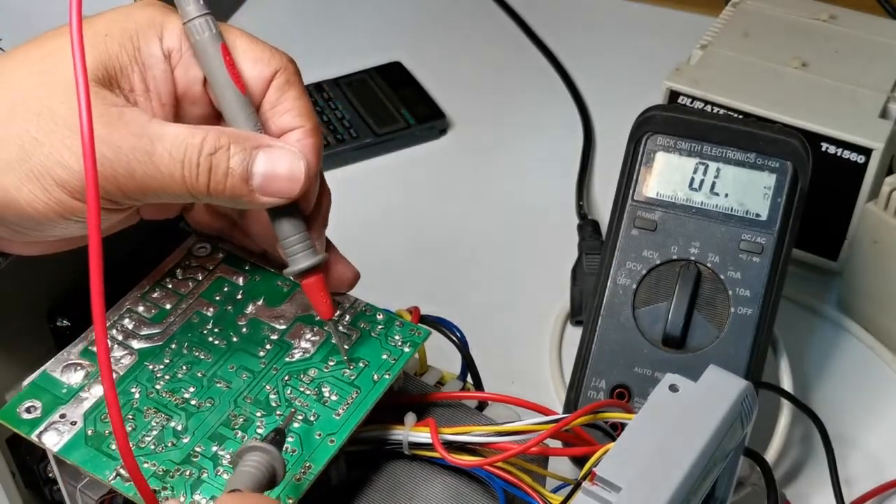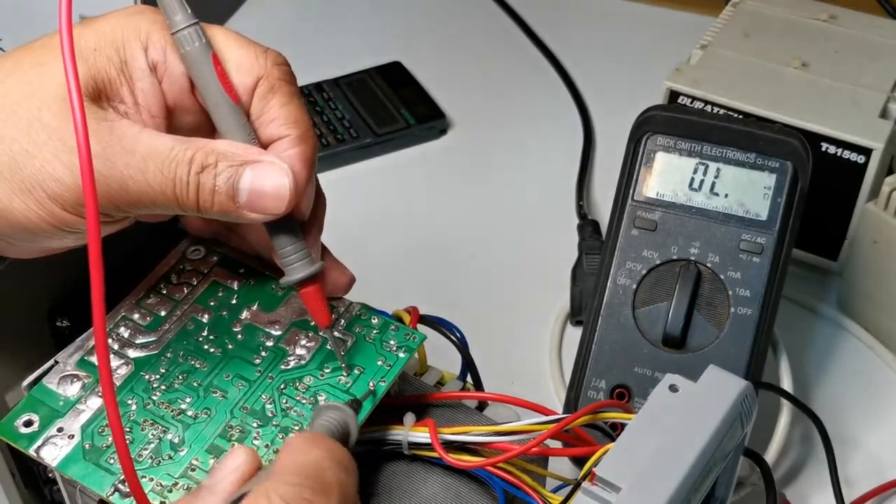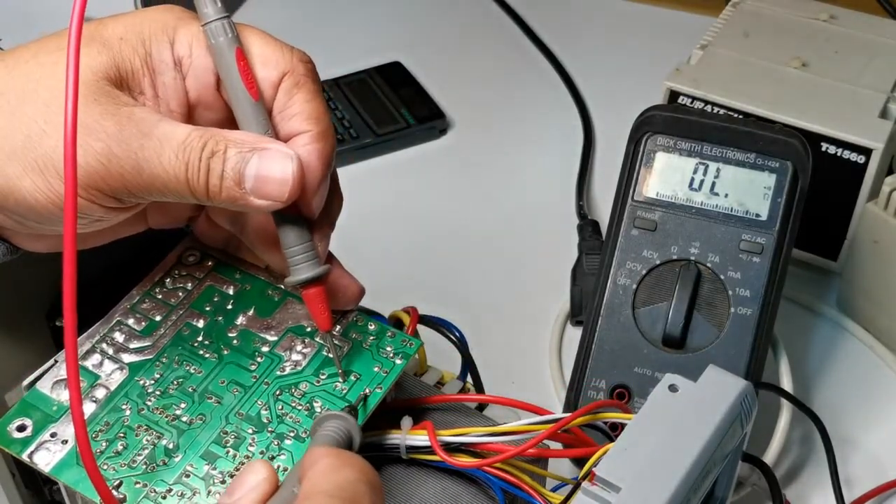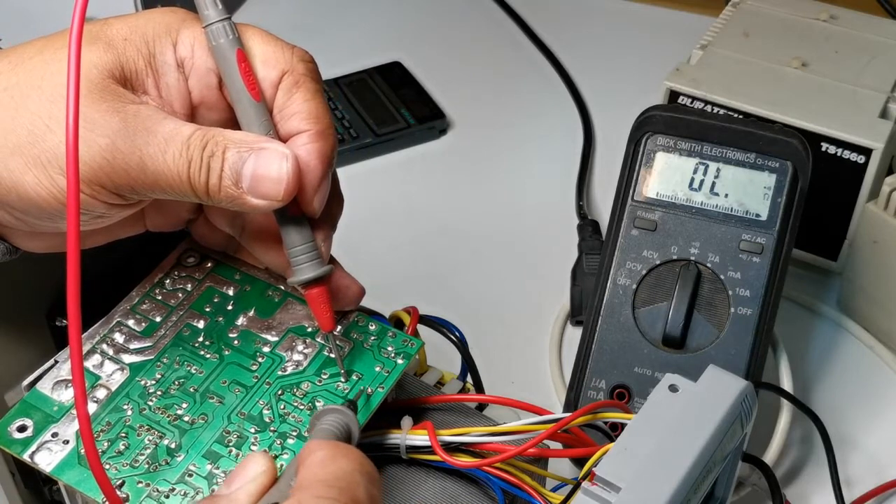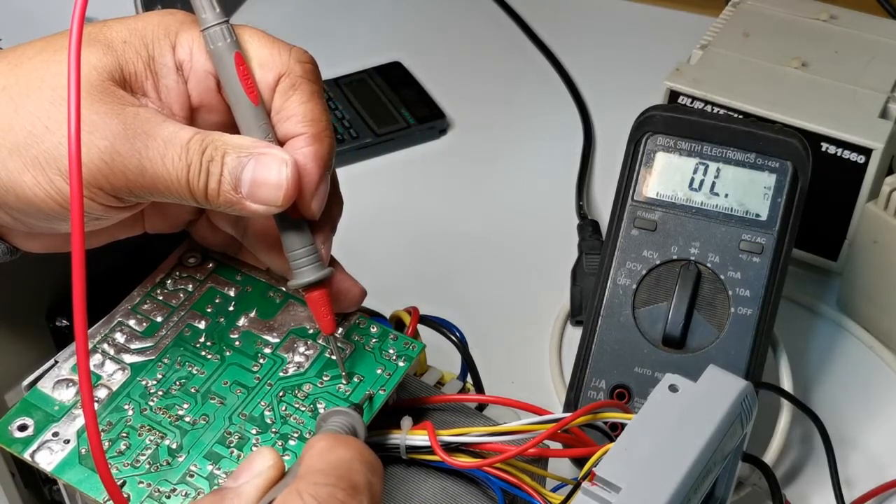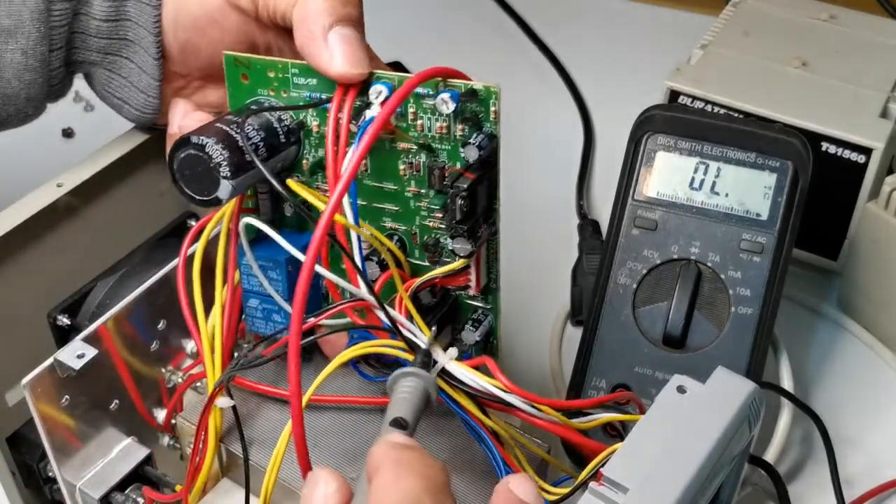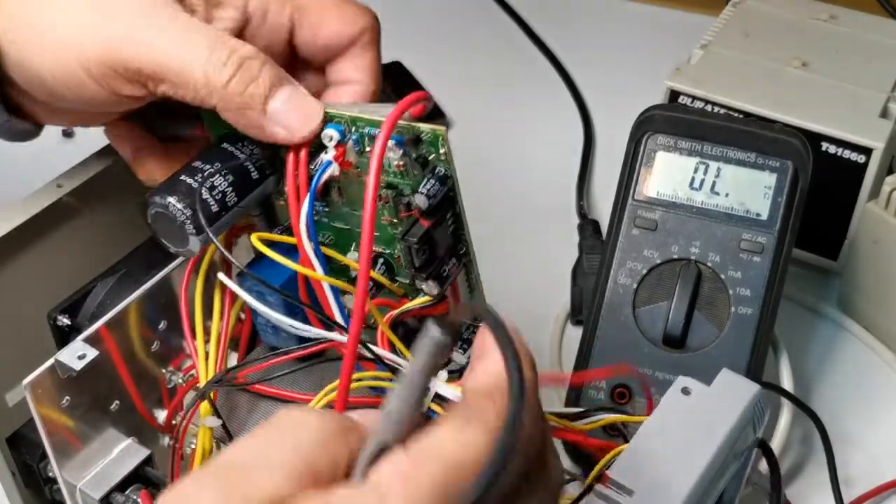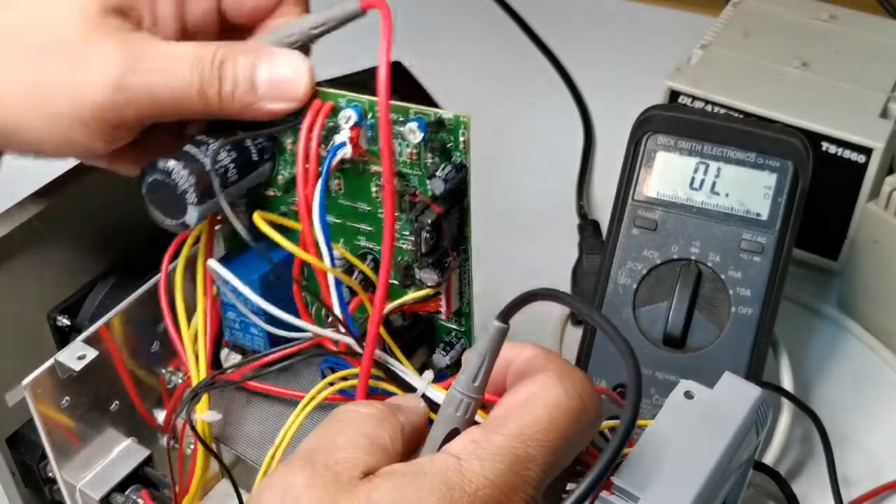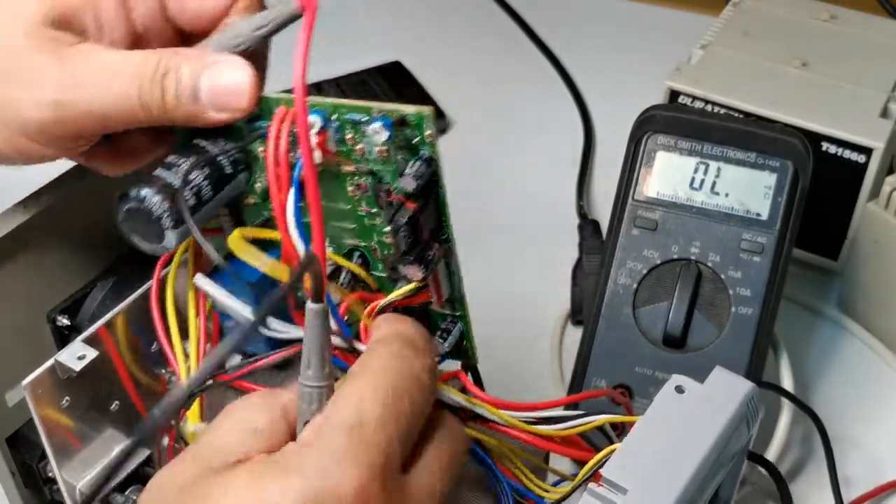So another terminal here, which is a jumper. No, it's not a jumper. What's this? Oh, it's a resistor. It's called R91, but it's burnt.